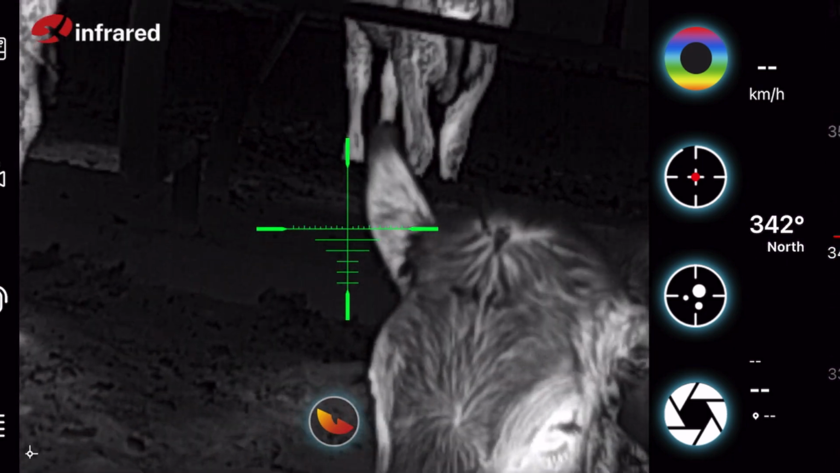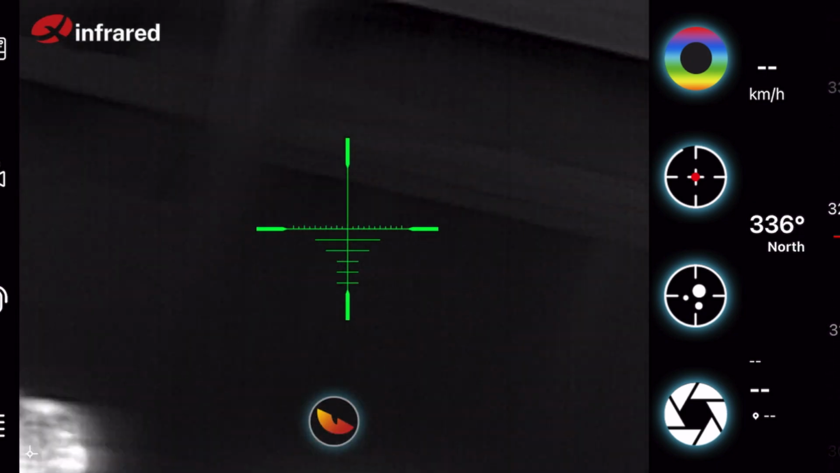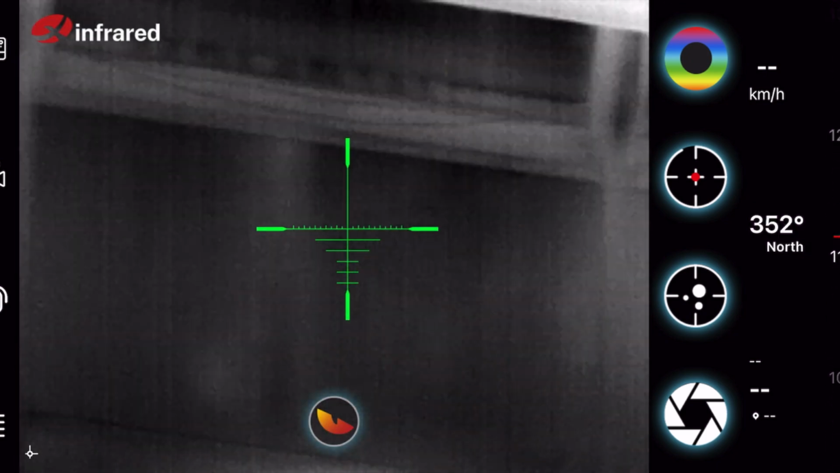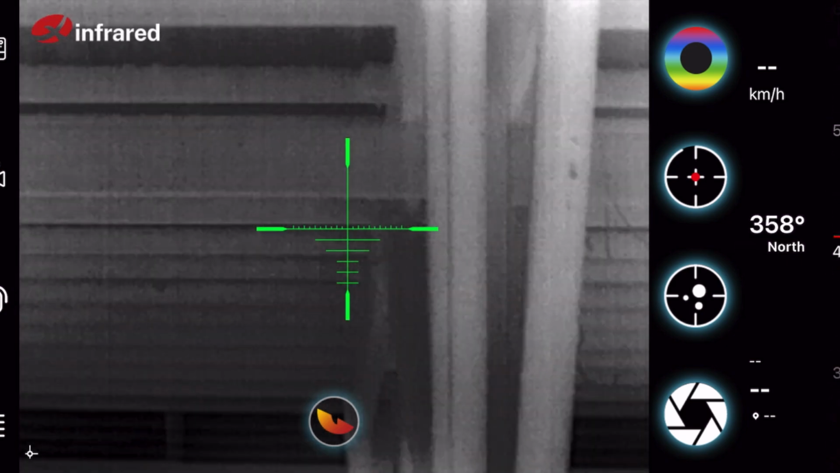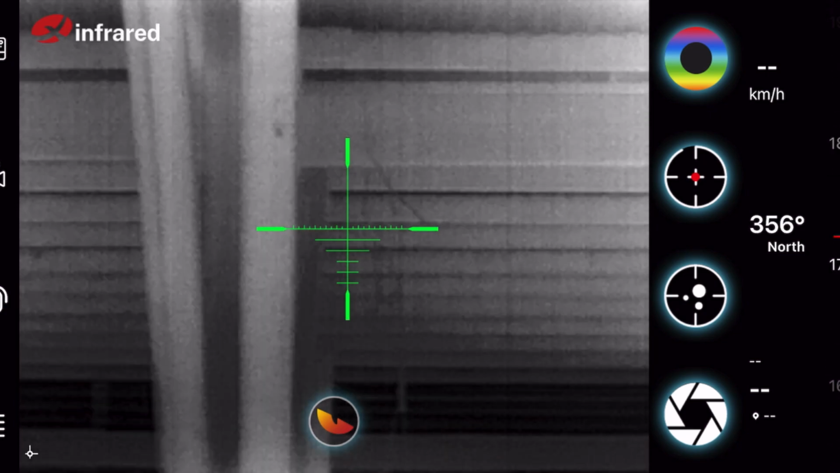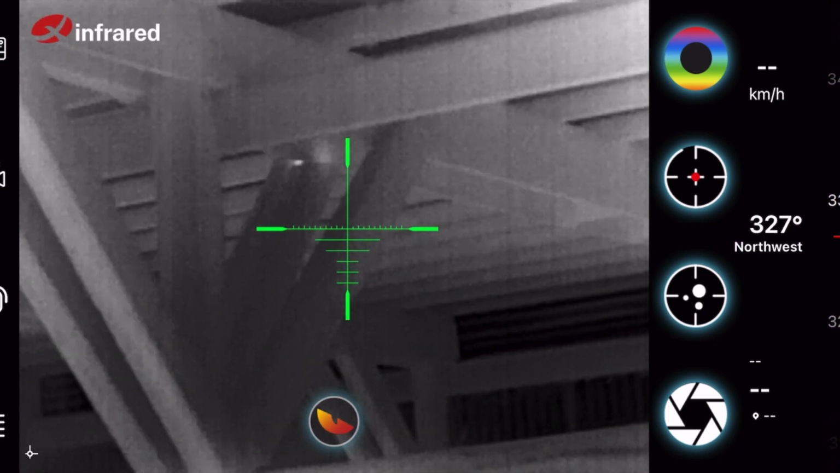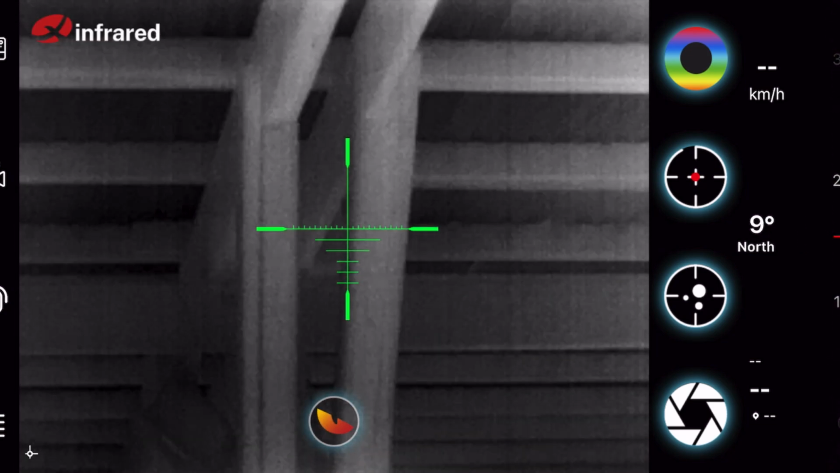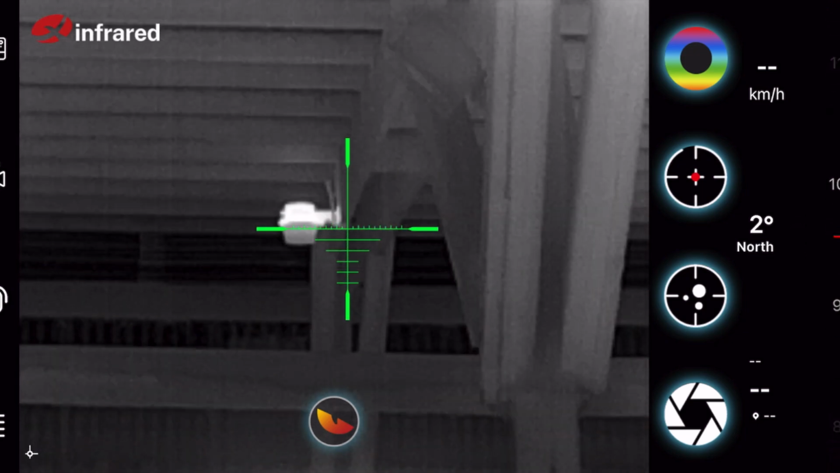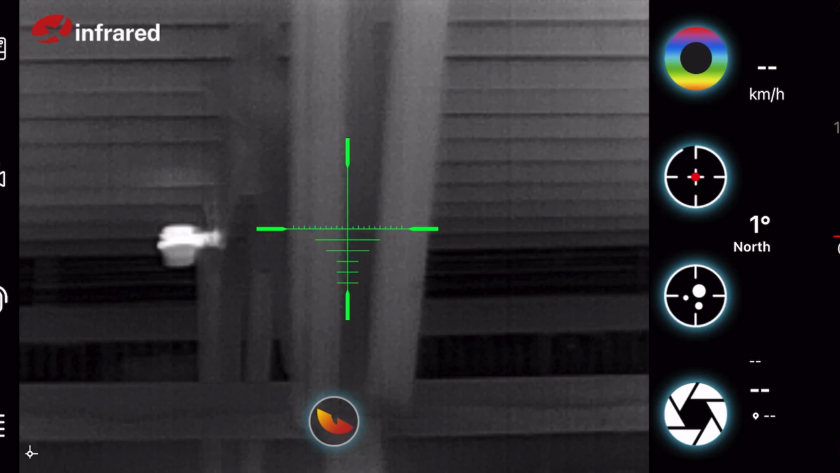I've been really impressed with the clarity and fine detail that you see with this unit. I don't know if the right term is dynamic range, but I mean, just look at how you can see where all the wood is. You can see where you've got a metal roof, and then there's some areas where, well, you can see the electric light there.